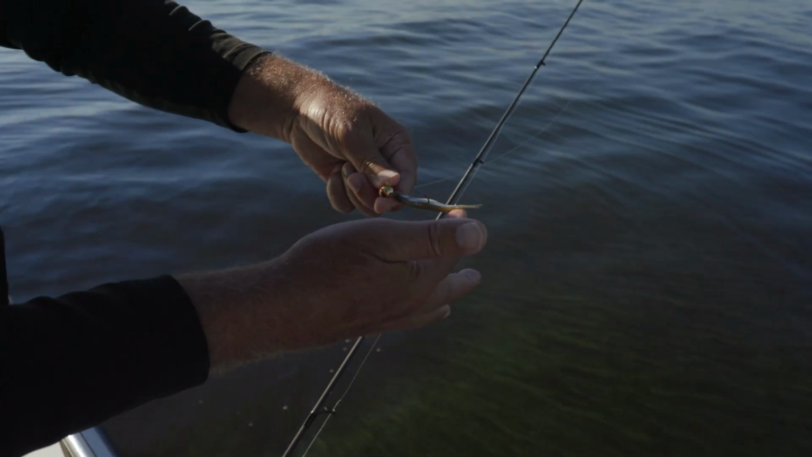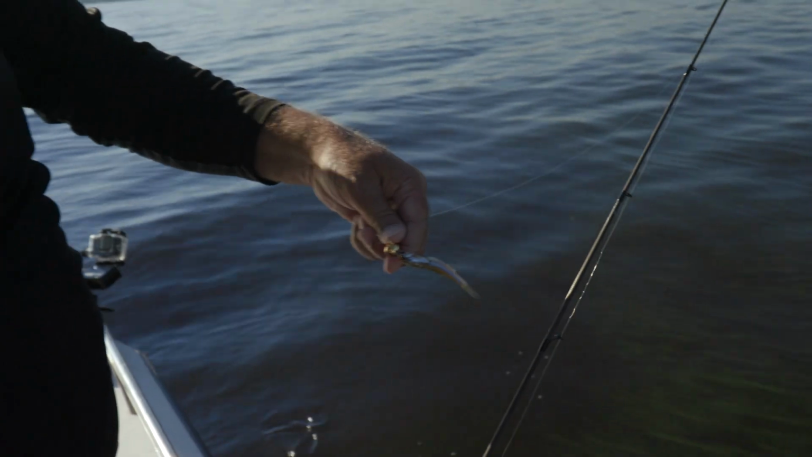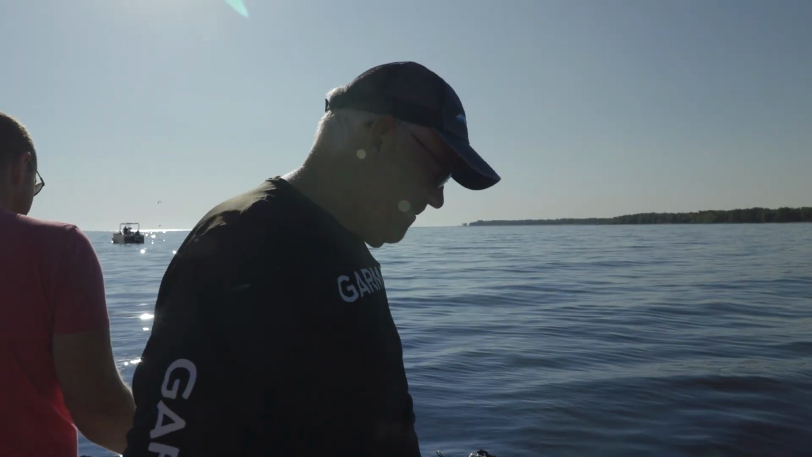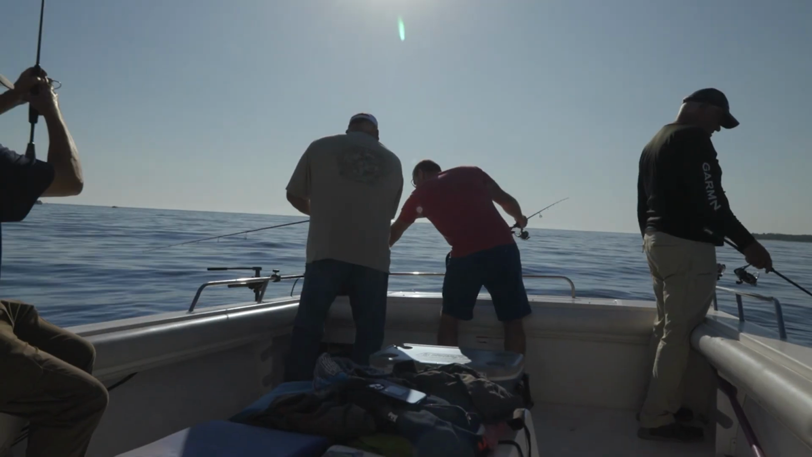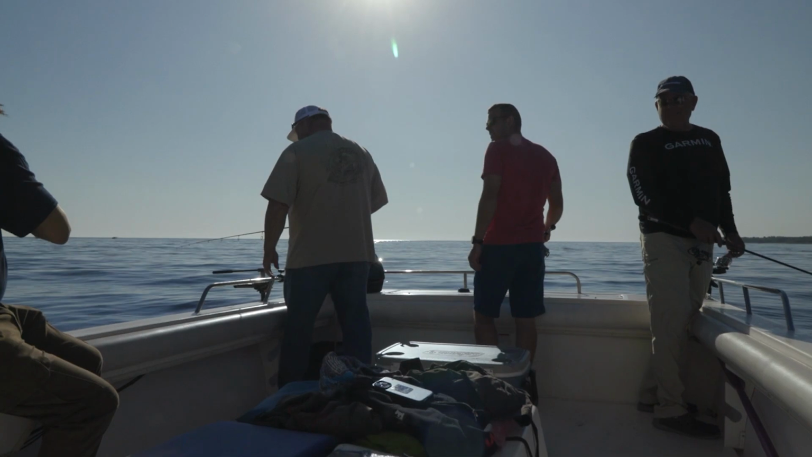Then when I bounce it, the tail moves this way. And I'm not jigging real aggressively, but every time I move it, that tail with the water resistance works great. I caught that one without even looking. Fish on. Yeah.